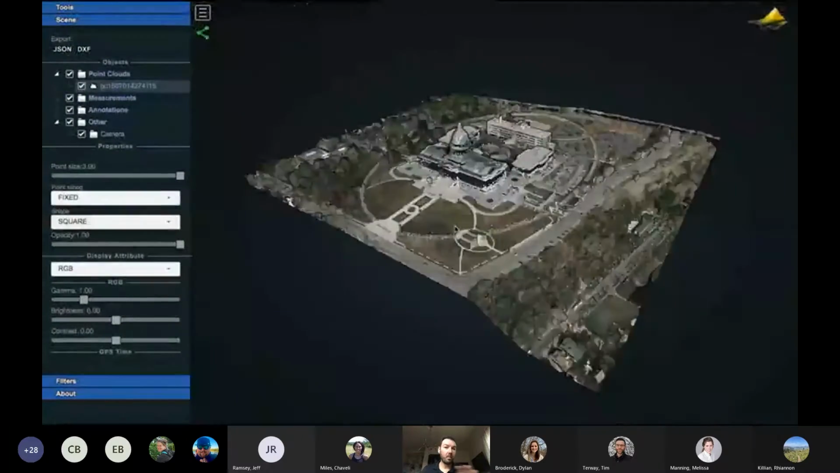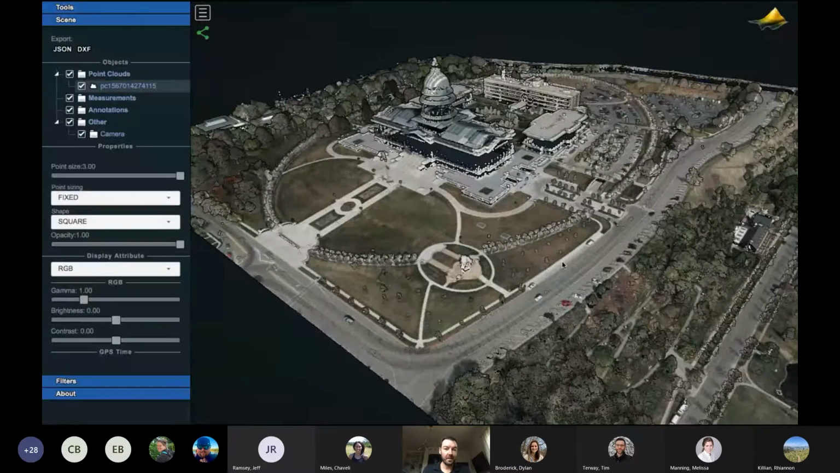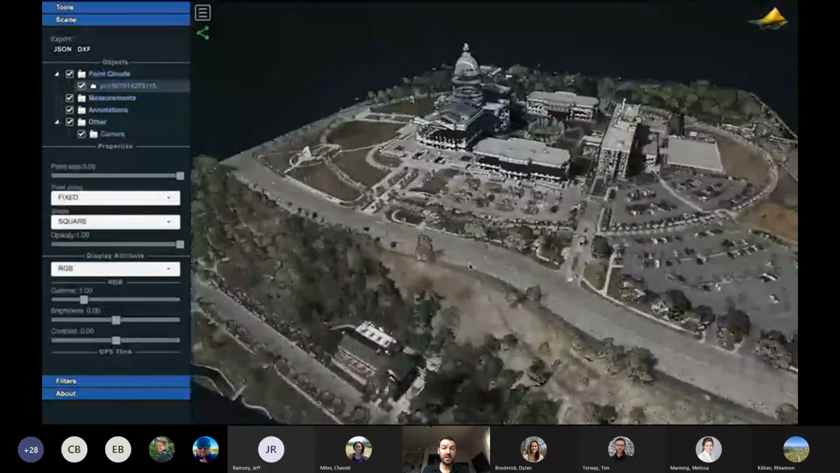So that's kind of what the OpenTopo web portal experience looks like. I encourage you to go to opentopography.org and click on the data button at the top and start poking around. But that's sort of the basic end-to-end process.